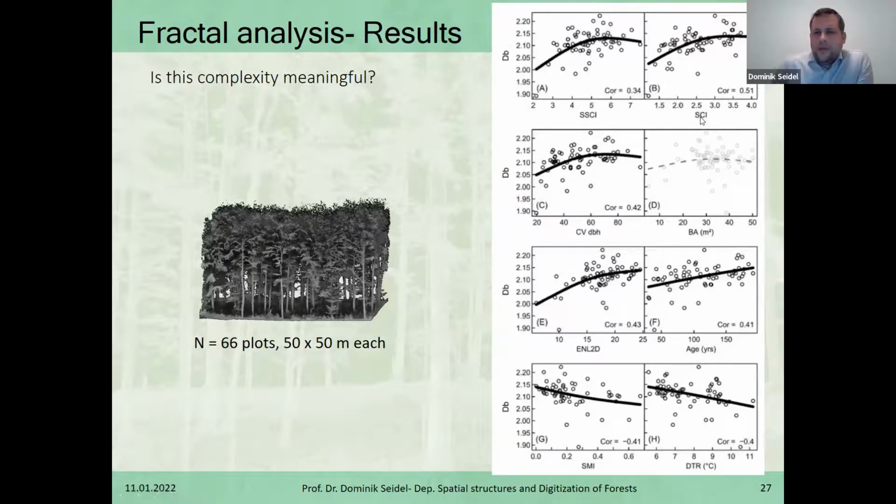Maybe you all know the SCI by Zenner and Hibbs we see here in the upper right corner, the structural complexity index, which seems to correlate with the box dimension. And the SSCI here is a laser-based index introduced in 2017, which is called the Stand Structural Complexity Index. Maybe not the best name since it's so similar, but it's a different index. It's based on the 3D data, while the Structural Complexity Index by Zenner and Hibbs is based on tree position and height. We also see the relationship here with the coefficient of variation of the diameter at breast height.